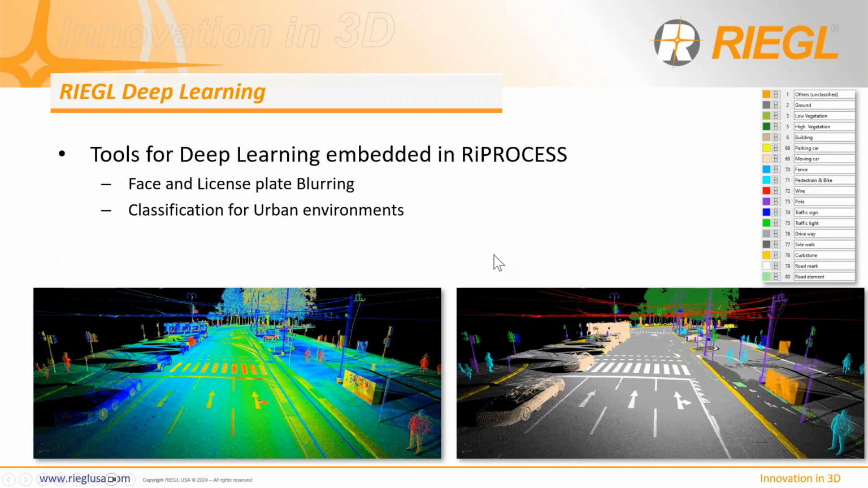All right. And as we head into more of the software world and get into machine learning algorithms and deep learning, as we are calling it here at RIEGL and focused on, we're adding more features. So we've already done very well with adding a face and license plate blurring feature, or anonymization, as we call it. That works very well within our software tool set. And now we're adding some classification tools to help seed that data for further feature extraction processes outside of RIProcess.